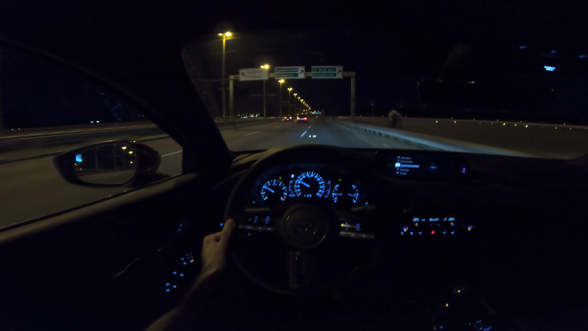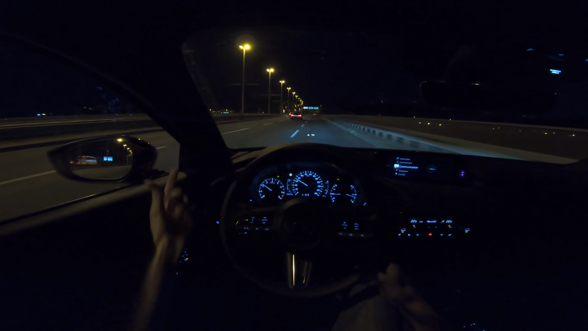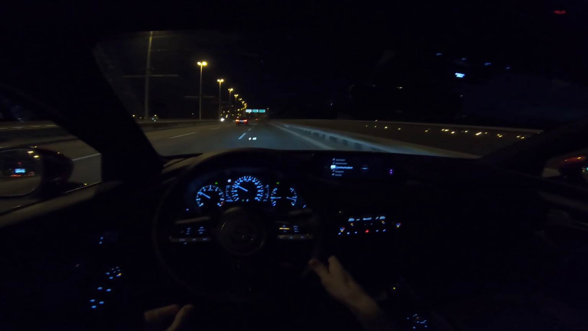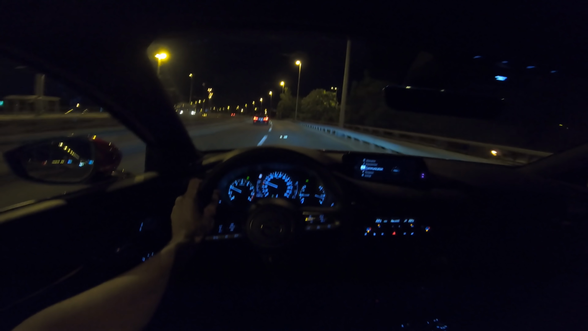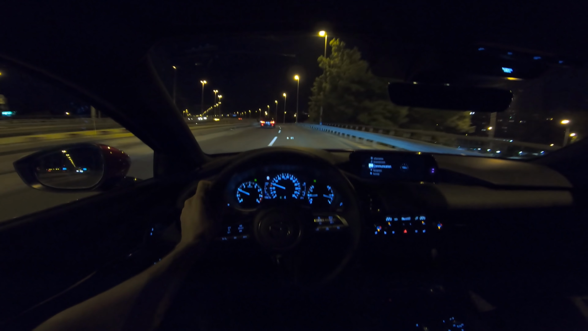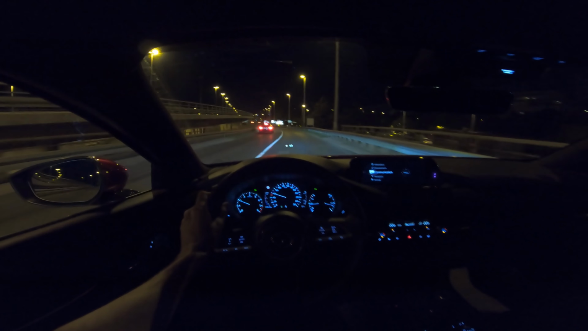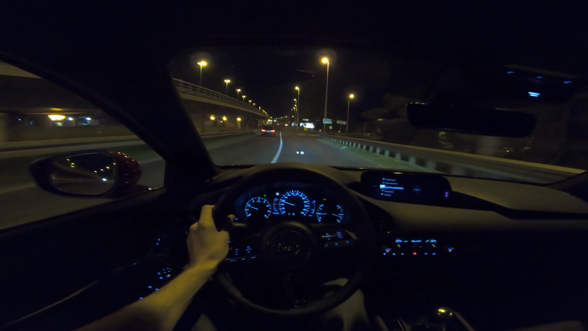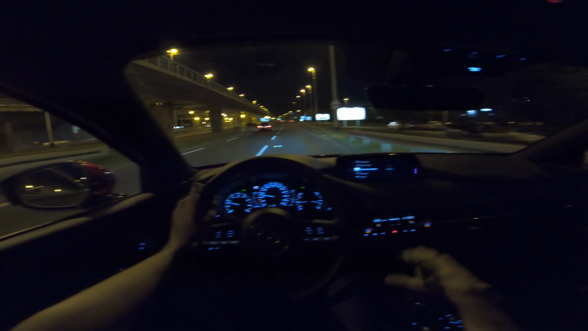Now the mirrors, personally I think they are a little bit too close. They should be a little further so everything feels enlarged, I don't know. And there is a blind spot at the back. You have a blind spot warning, but the window is kind of small and there's a huge C-pillar creating a blind spot. But overall, you can still see. It's not horrible, not terrible, but it's something you should have in mind if you're buying this car. This car handles the road excellently.